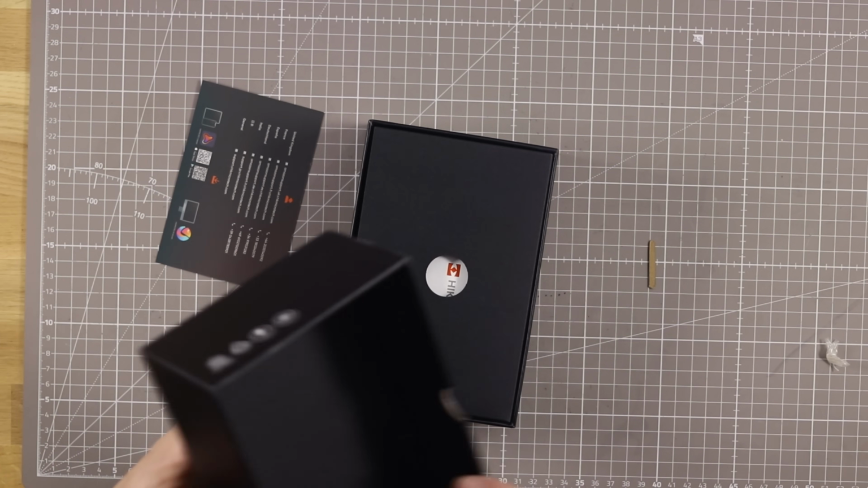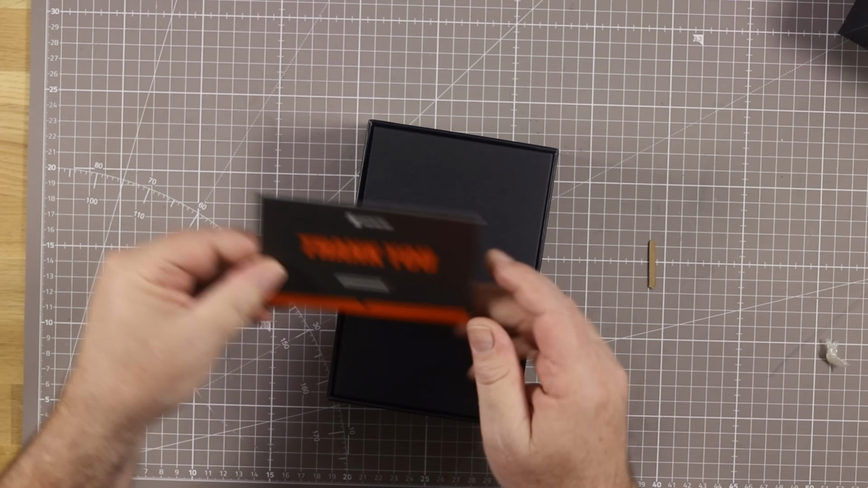But what I'm thinking is we can possibly put this on an antenna, assuming the RF doesn't blow it up.